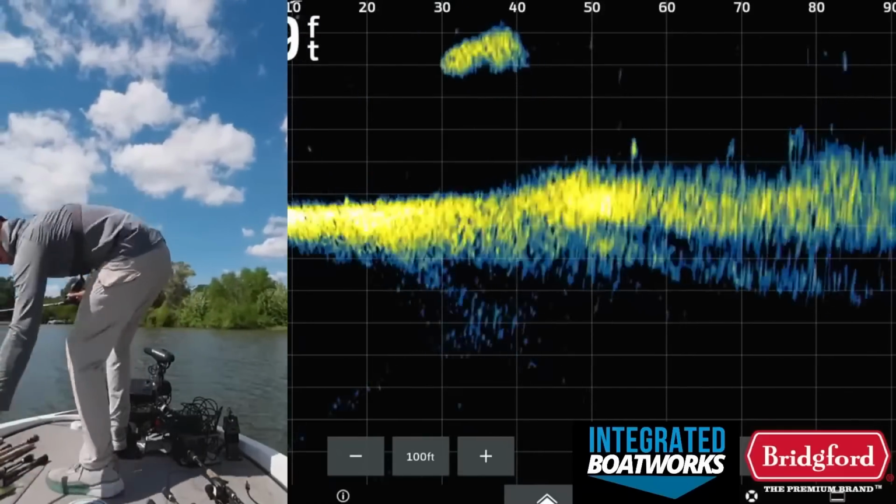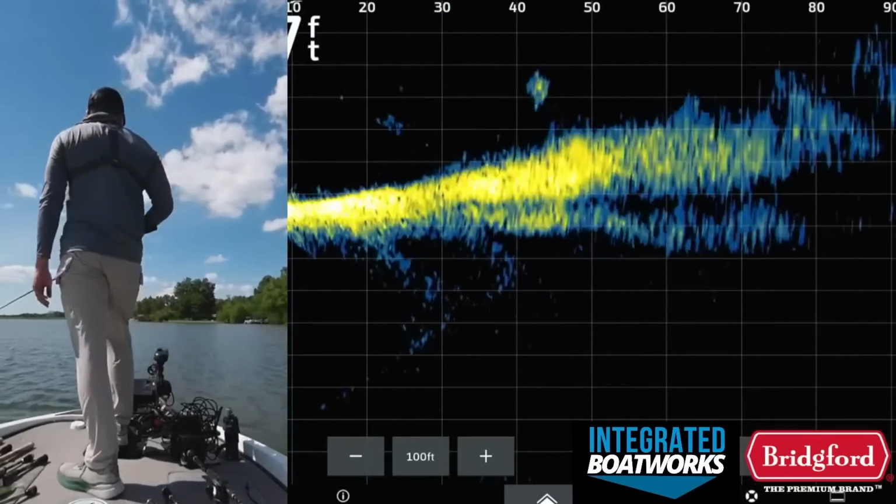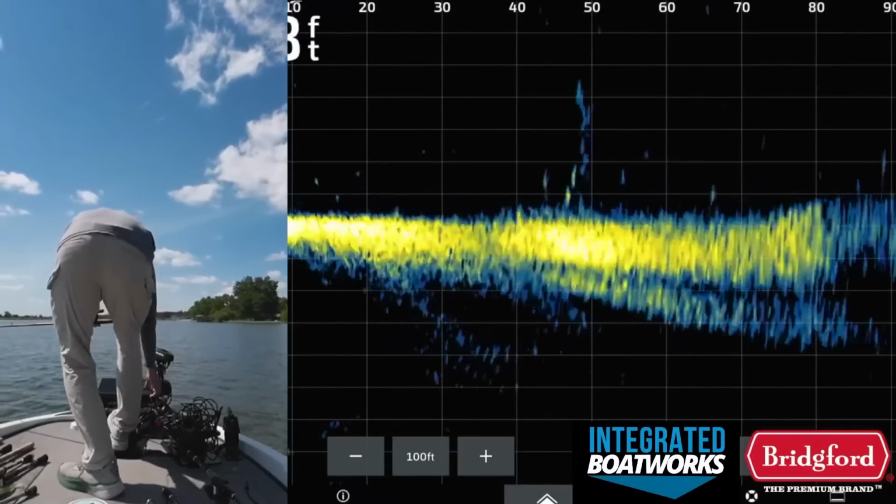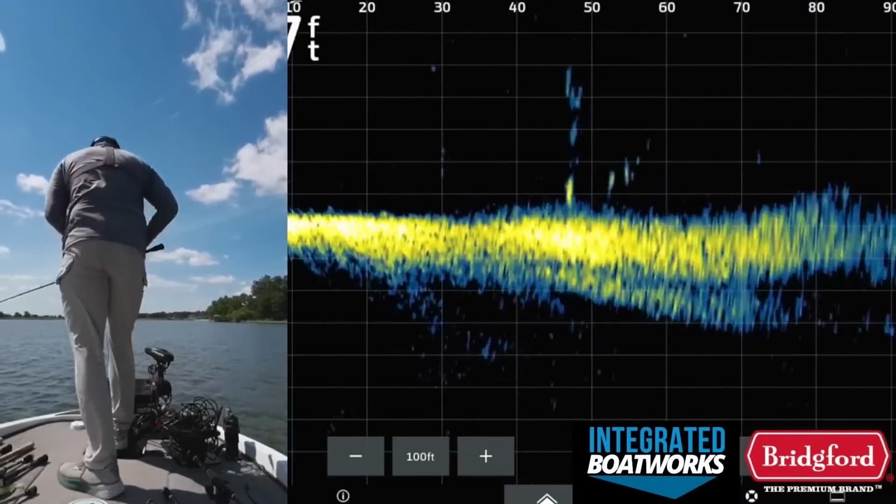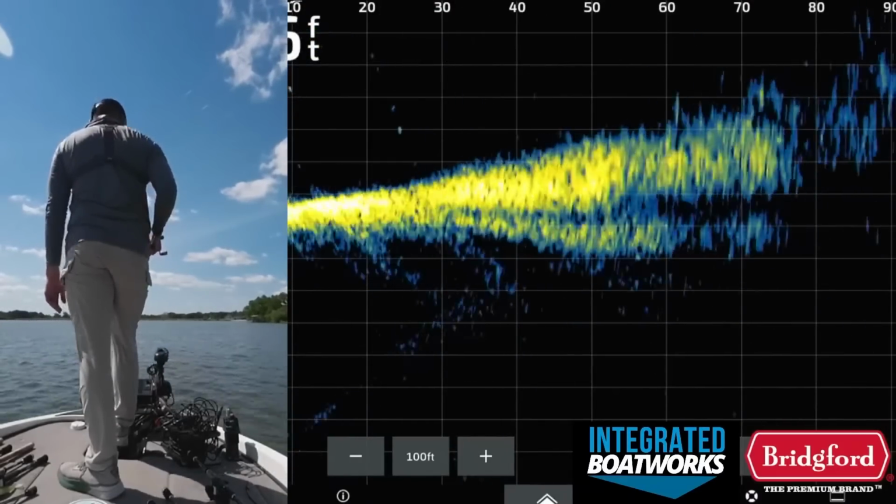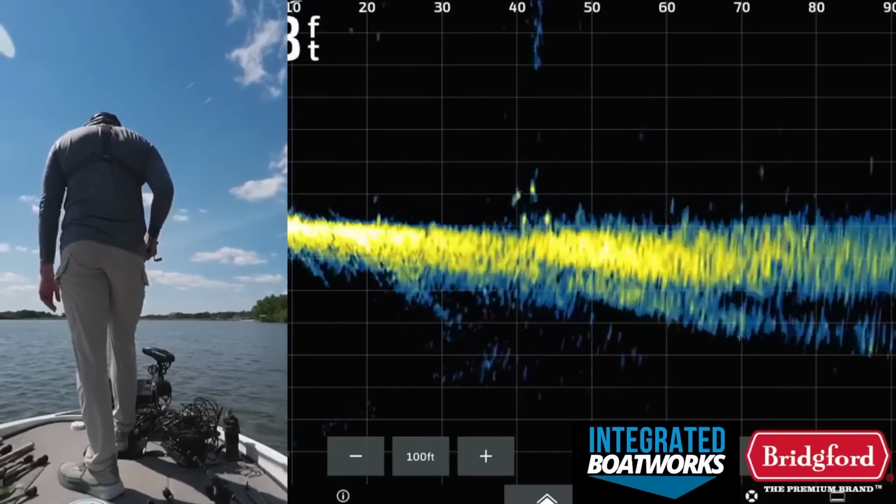Probably should have that ready. There we go. In case they start schooling and I can catch random schoolers, and maybe I catch like a random 5-pounder schooling, who knows. I get lucky sometimes. Not as often as I would like, unfortunately, out here. I feel like I have to work for it every single time I get out here.